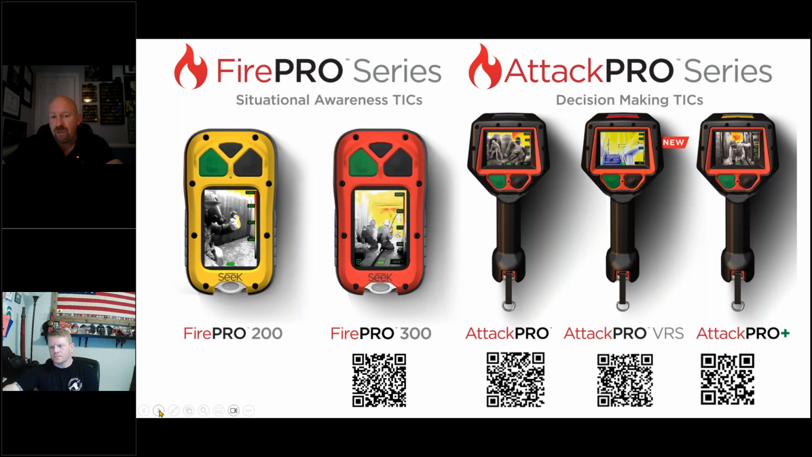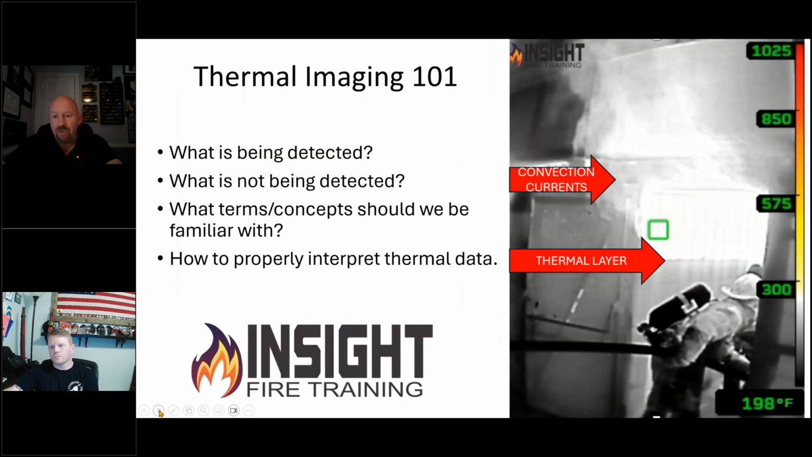They make situational awareness thermal imaging cameras and decision-making cameras. However, these are not optical gas imaging cameras. These do not detect gases in the range that we're going to be looking at today. So we want you to understand that, because thermal imaging detects certain things, which is heat. We talk about what's being detected and what's not being detected.